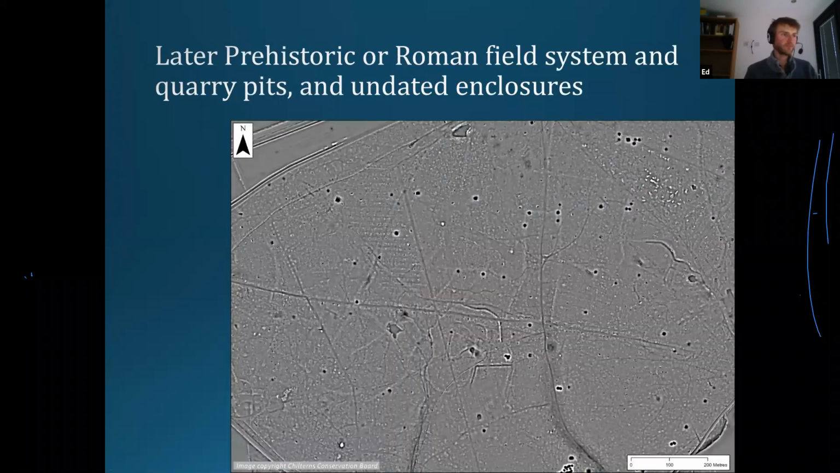Another example here, hopefully you'll be getting your eye in now. You can see more of these little faint white lines crisscrossing across the landscape, making little rectangular fields. So again, we assume later prehistoric or Roman field system based on the morphology of it. But this one's rather fun and different because it's got these little black circles kind of at the corners or along the edges of these fields.